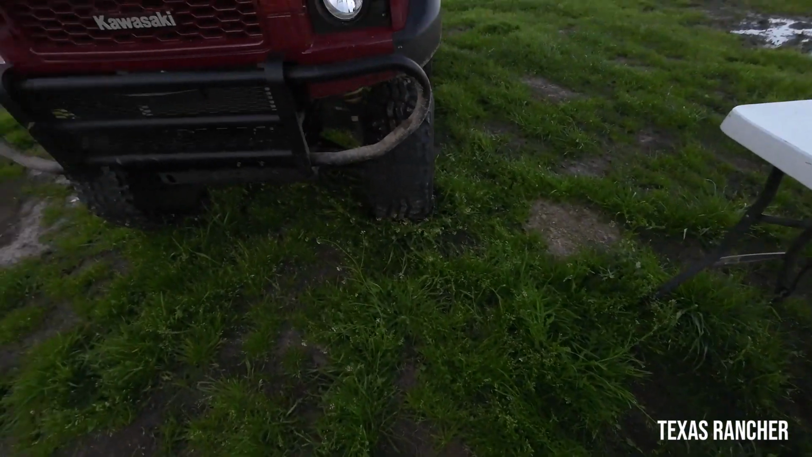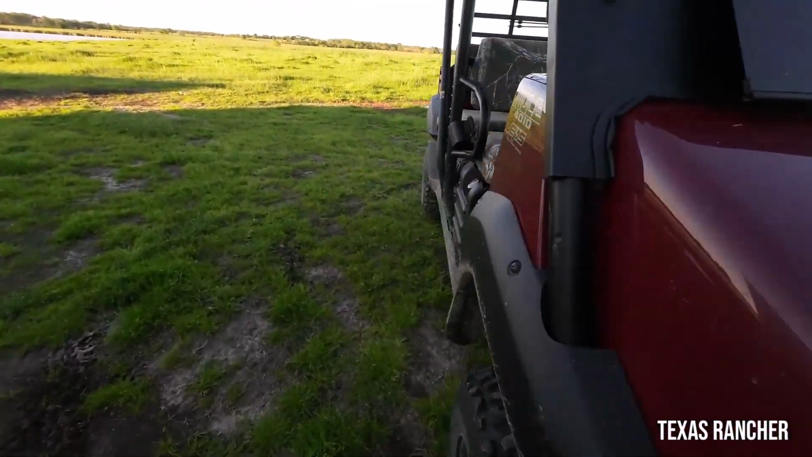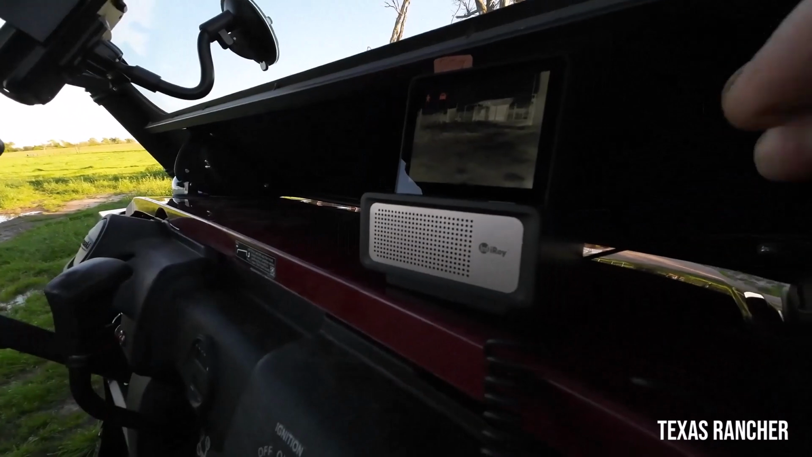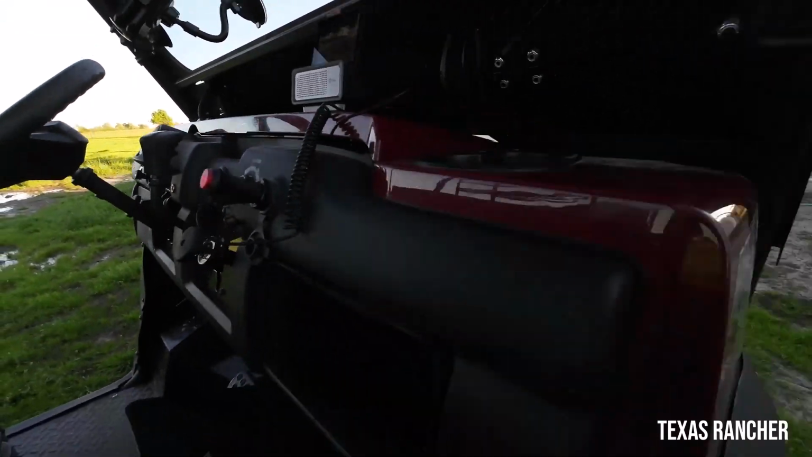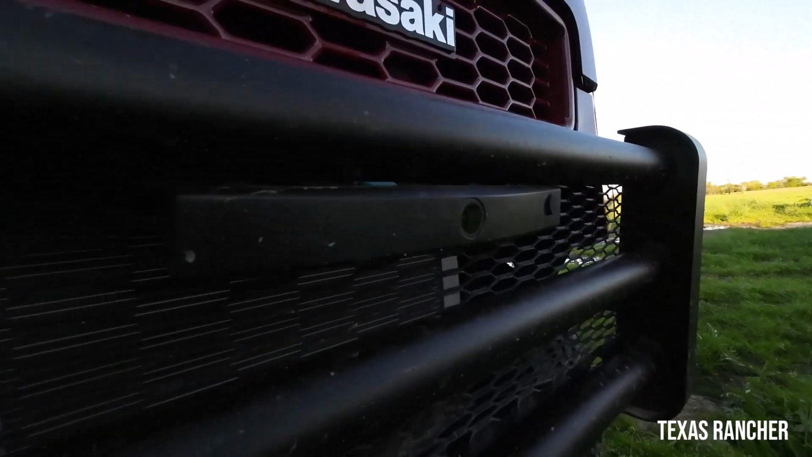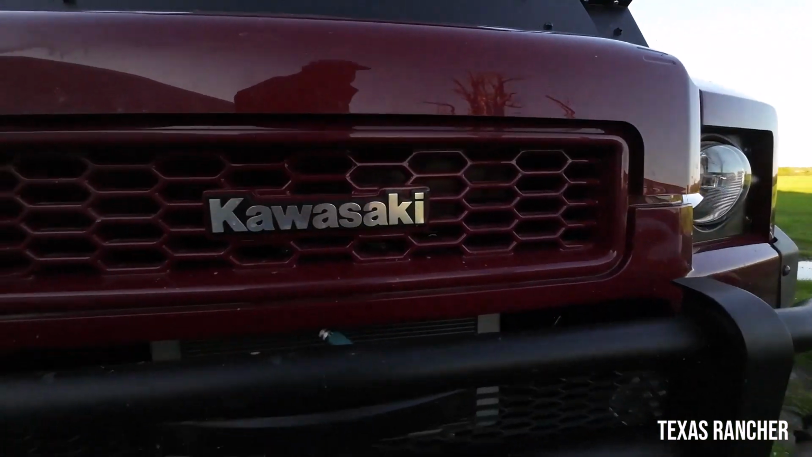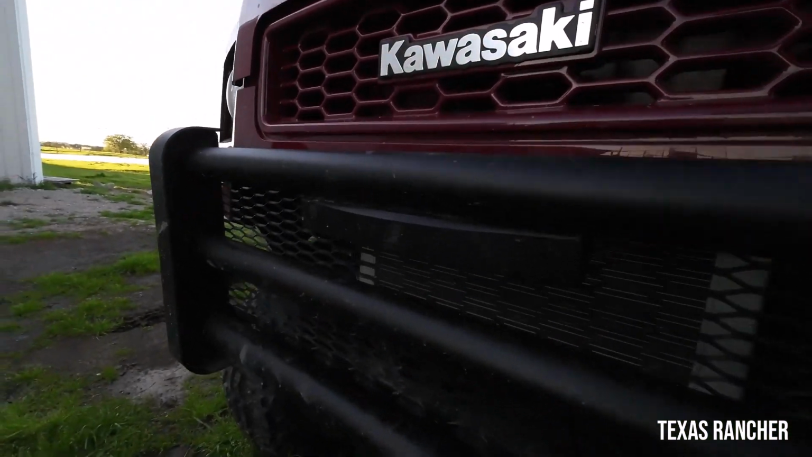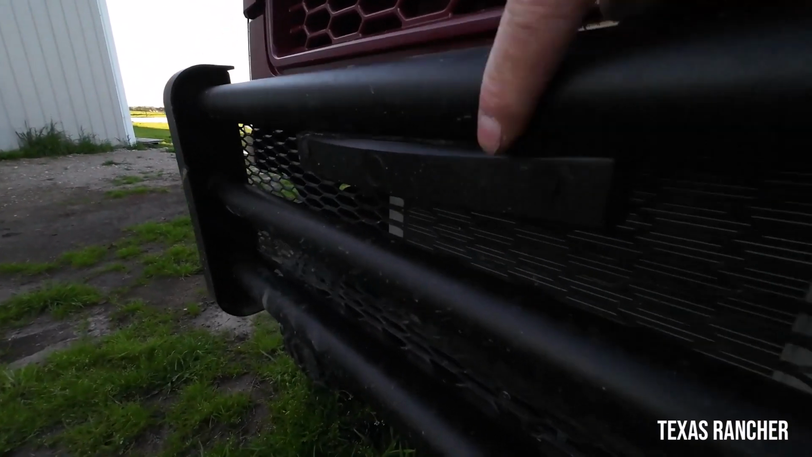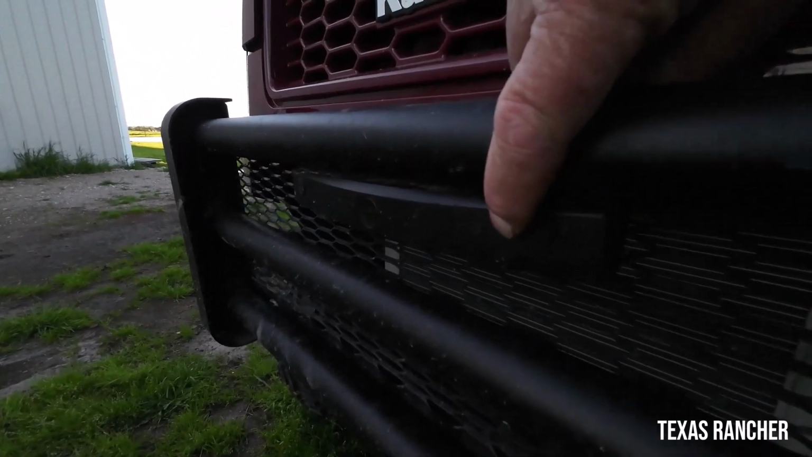Besides that, you'll get the unit itself, which is right here. And then you get the camera, which is right there. Let's try this side. It's telling me hazard. So here's the camera. It comes with a plastic bracket.